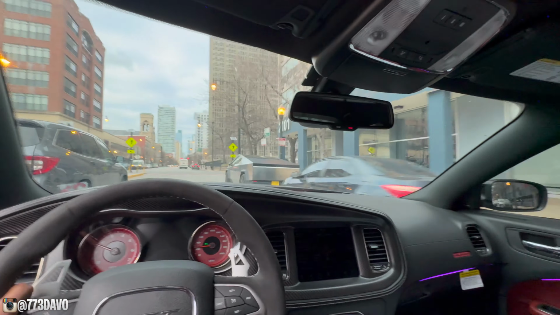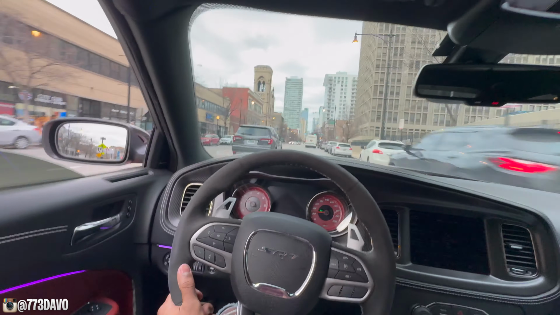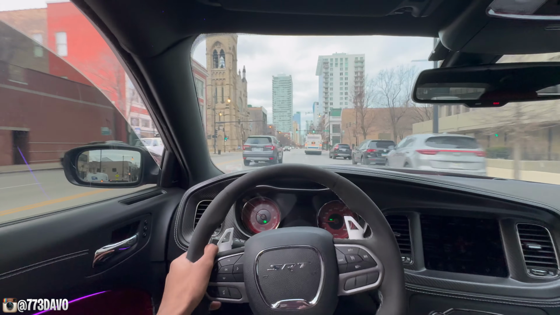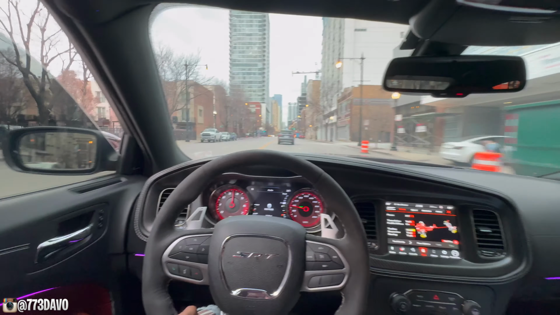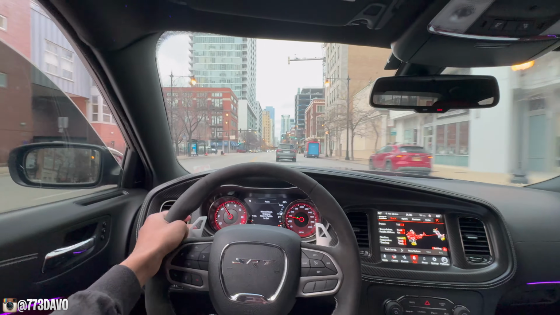Folks, this another. Damn, they got Cybertrucks out here like they Toyota Camrys. For my boy, third lane. Bro, this joint be echoing off buildings.